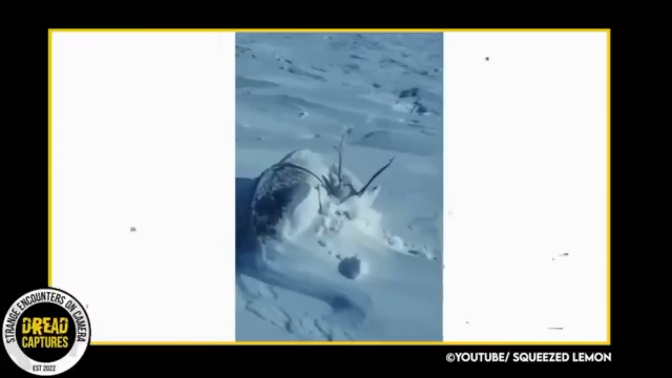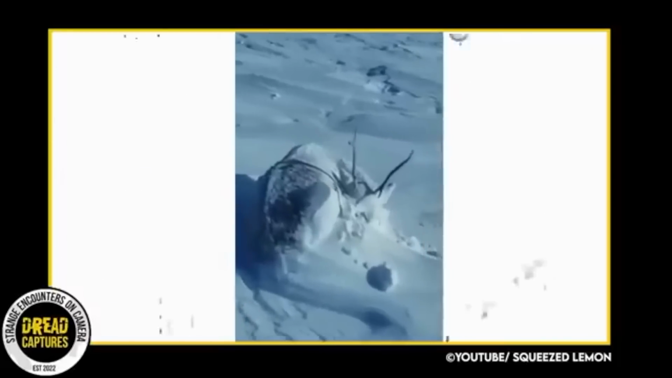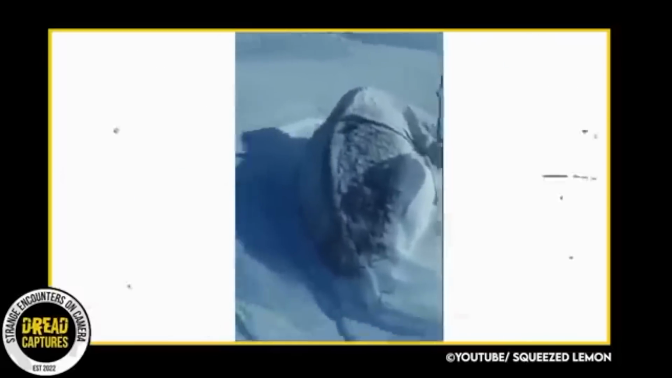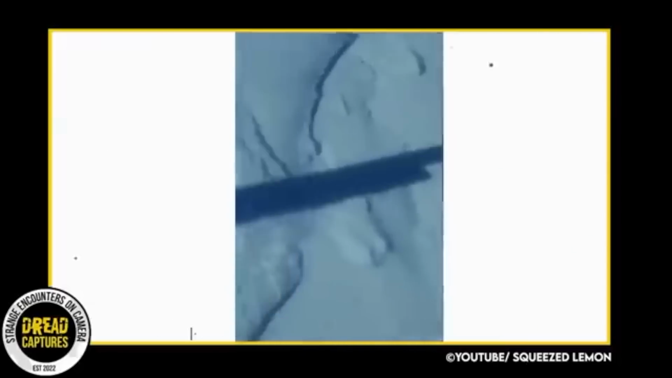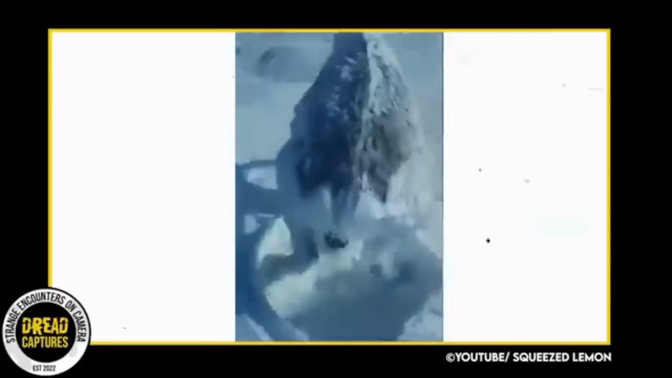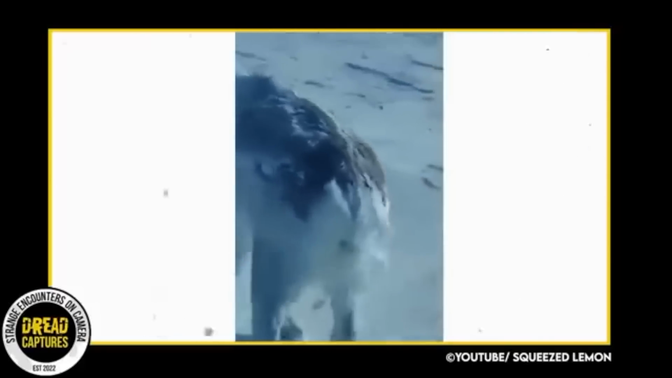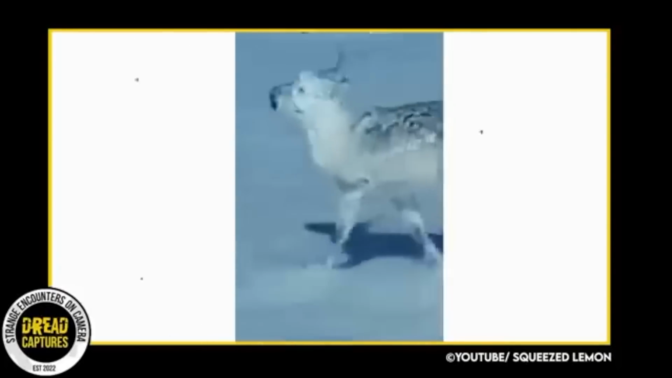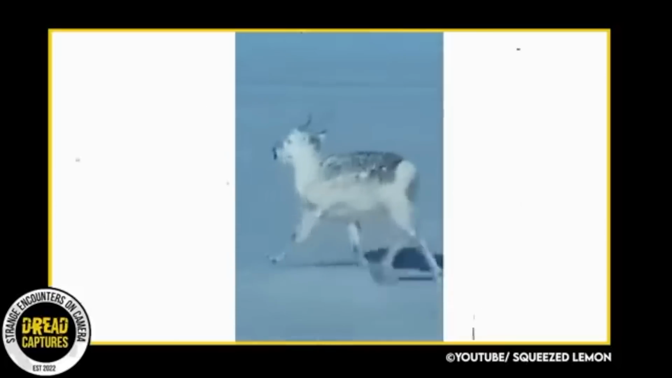An incredible video taken in Canada where a man and his friend walk up on a deer that has been frozen to death. The man pokes the deer with his rifle just to make sure. Whoa! I guess he's alive. So that deer is just sleeping in the field, covered in snow. The only distinguishable thing were his antlers. Man, he looked like he was sleeping hard too. Canadian deer must just be built different.